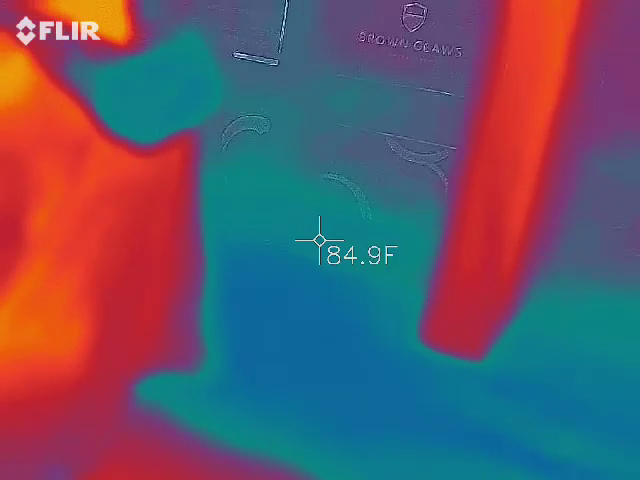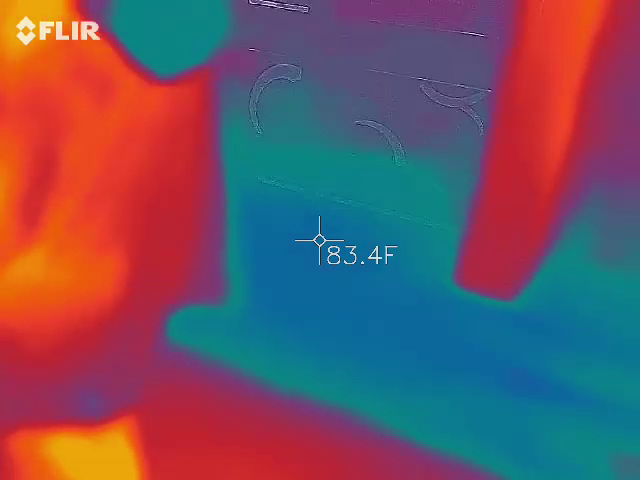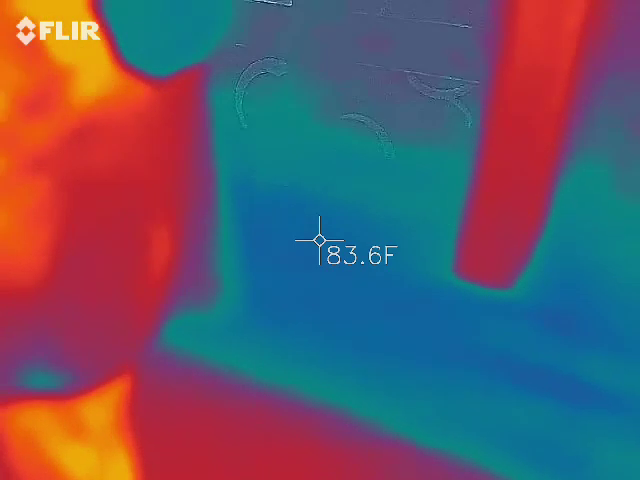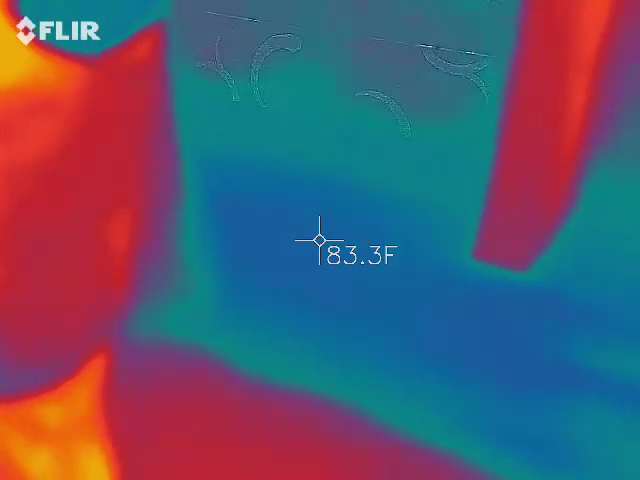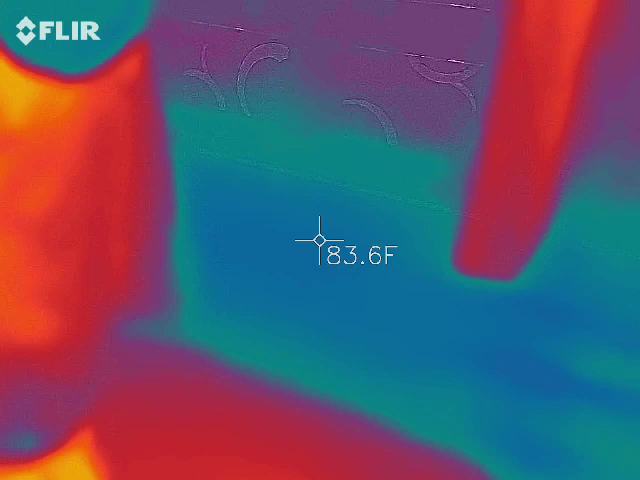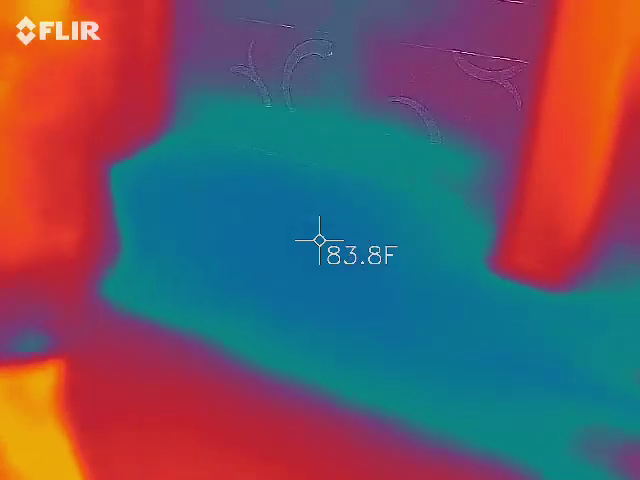And I just said the word method because I've been doing this over and over again, testing it. My theory is that we're getting a breeze off the water, and that's what's making that top part colder, but not by 25 to 30 degrees. So, we got the word floor. George, which floor do you want us to look at?